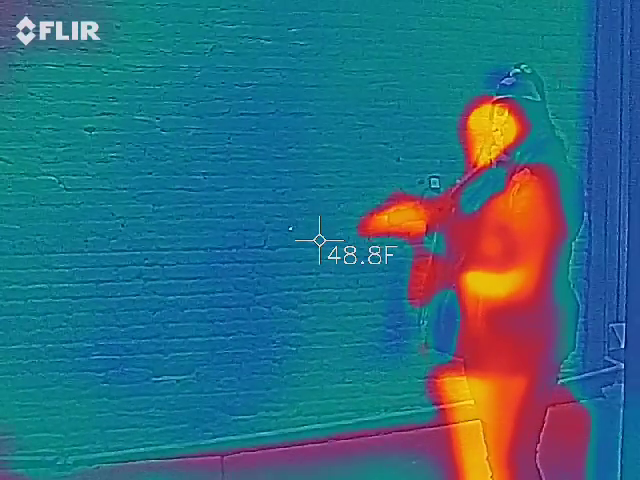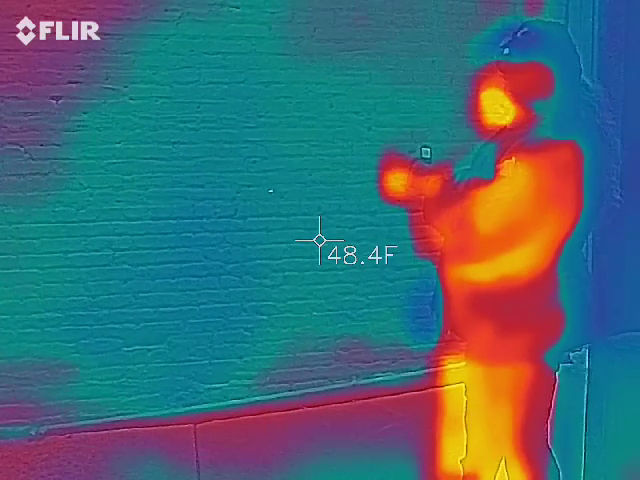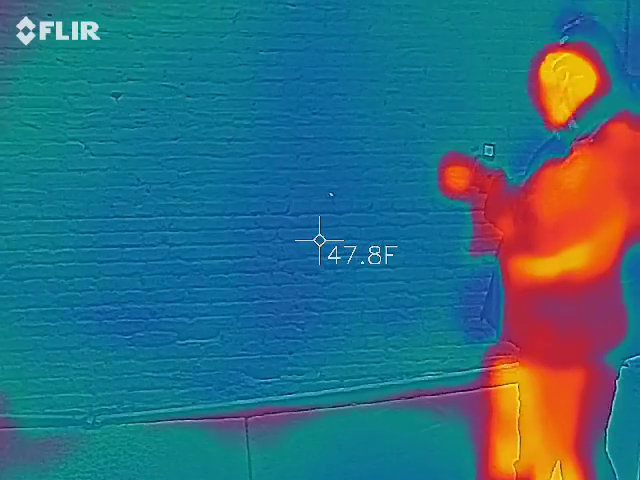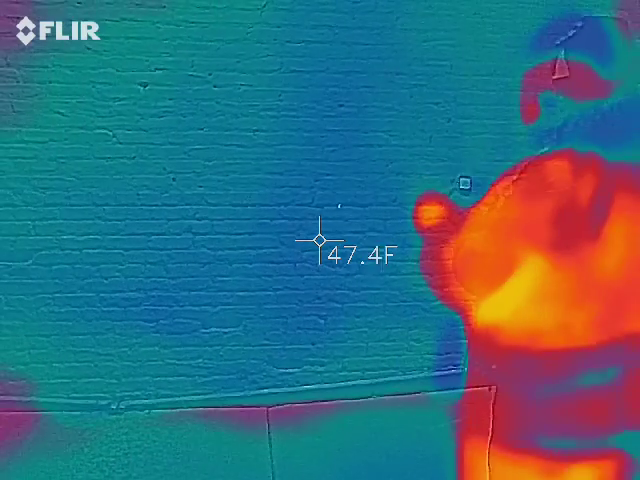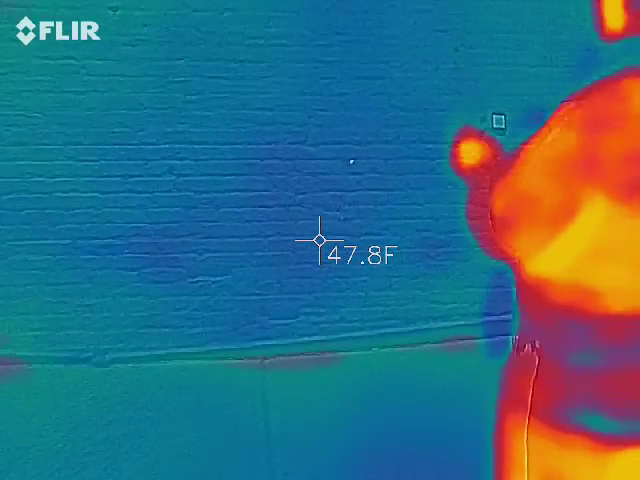Right there. What's the temperature? 44.9. It's 48, 47. So if the camera drops below what the gun says, it's obviously in the air, not on the surface. Yep. 45.1.